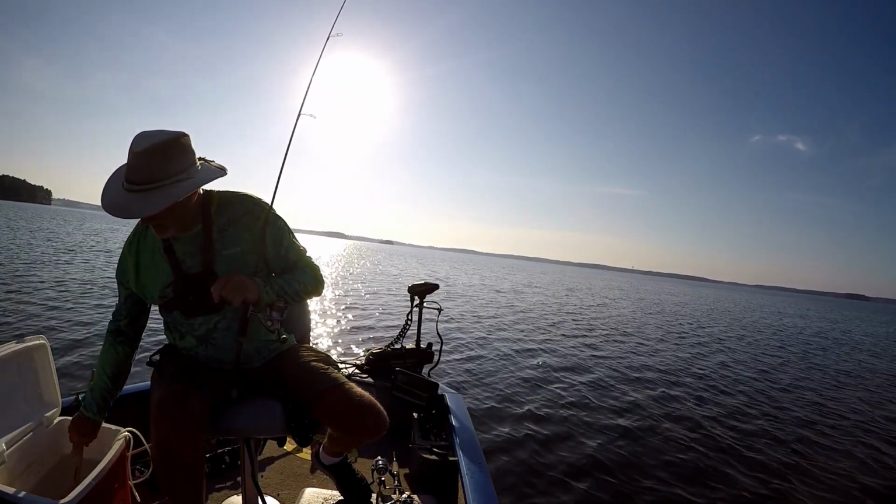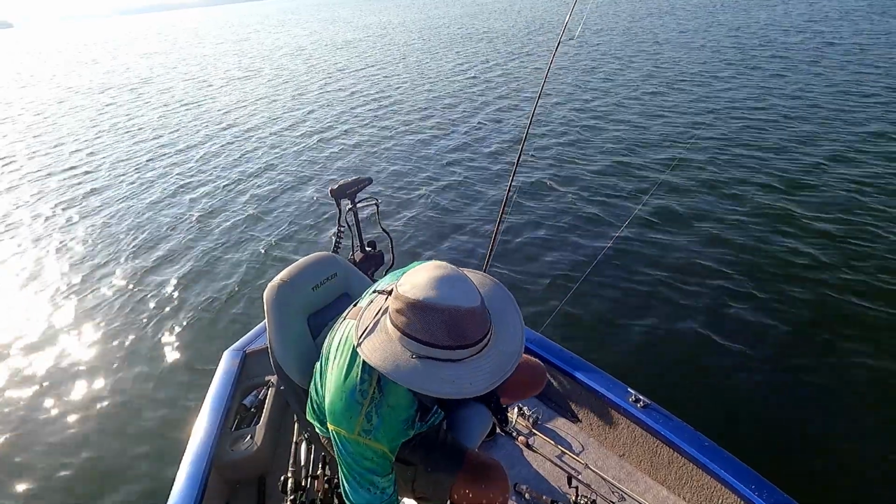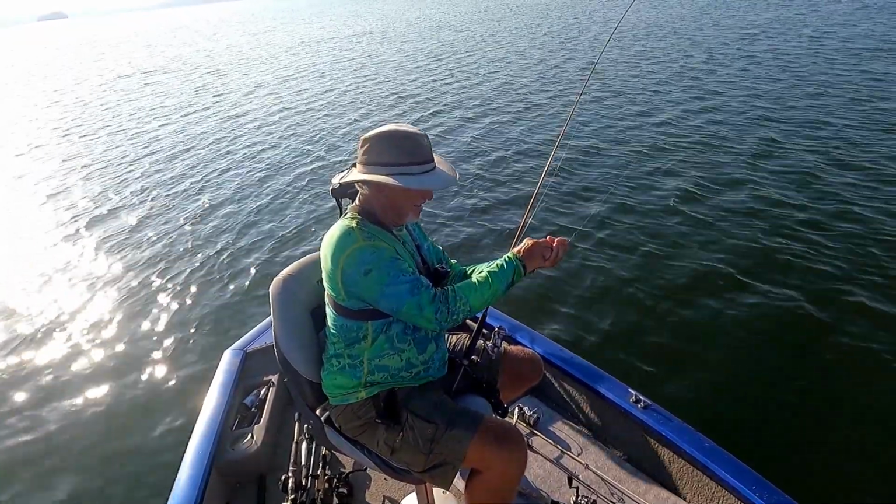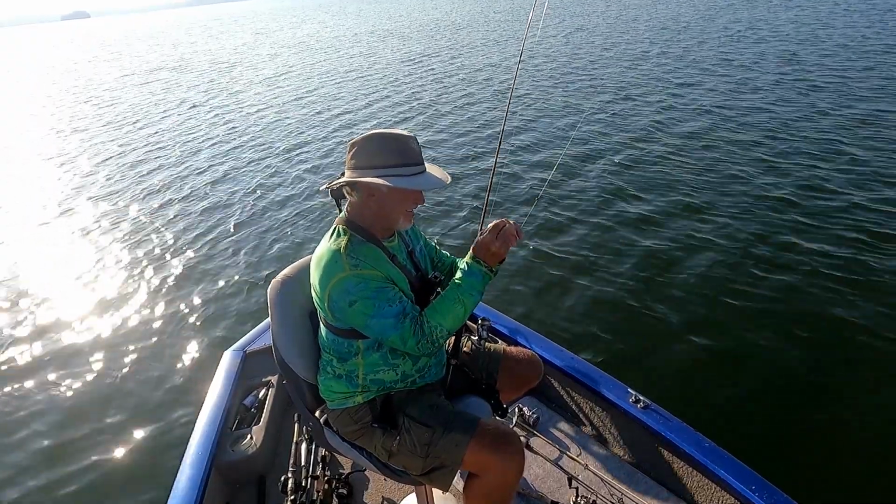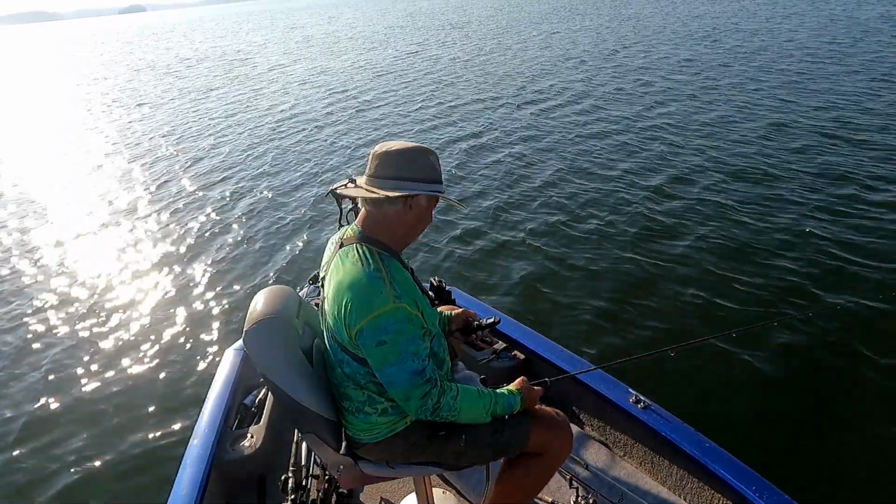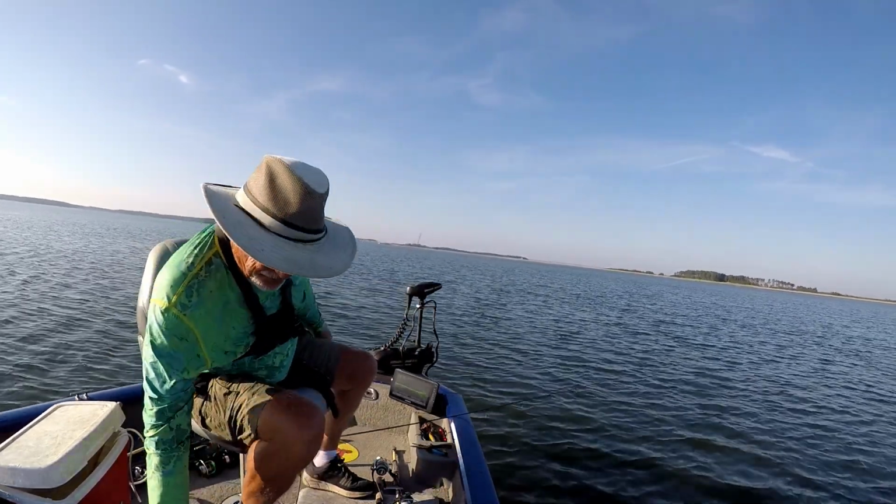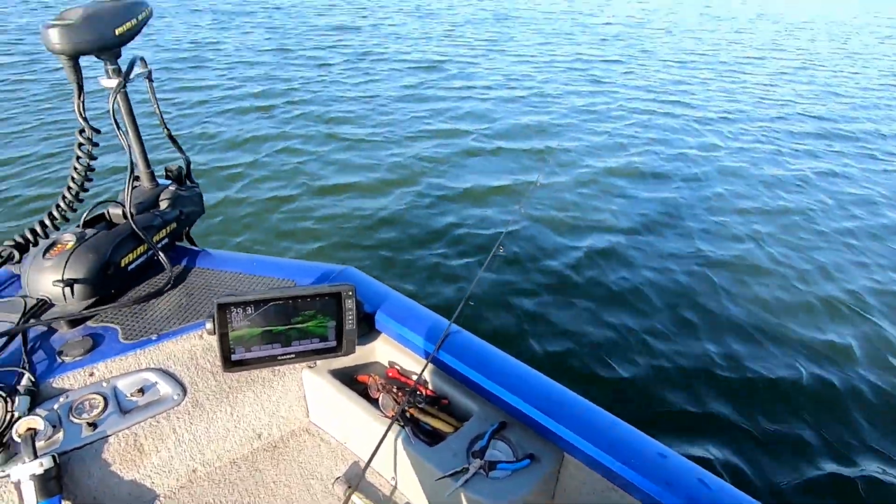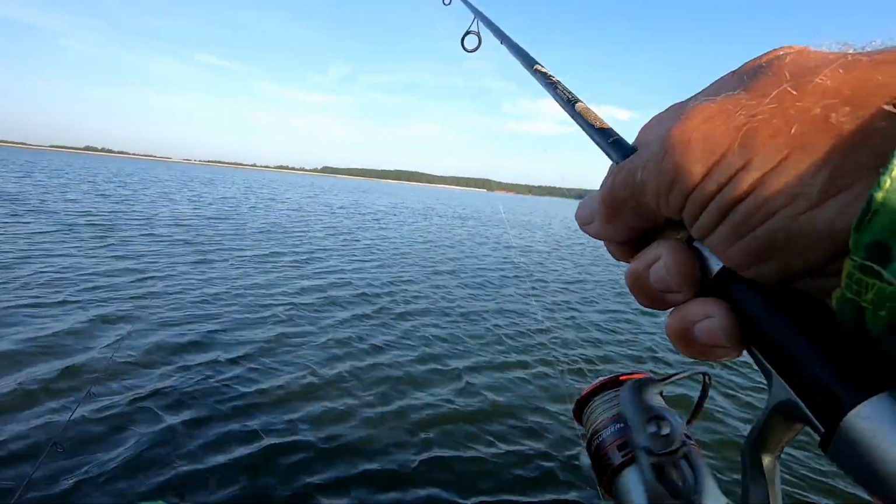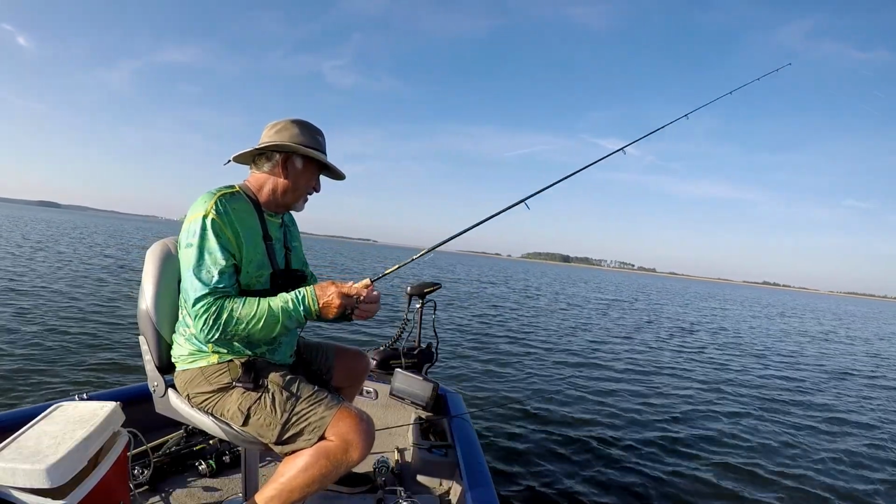Got another minnow on there. Oh boy. All right, let's get back up there. Flip it out there. Like that. Right there, a little lay. Y'all can see, I hope you can, a whole school of crappies in there. All we got to do is catch them.